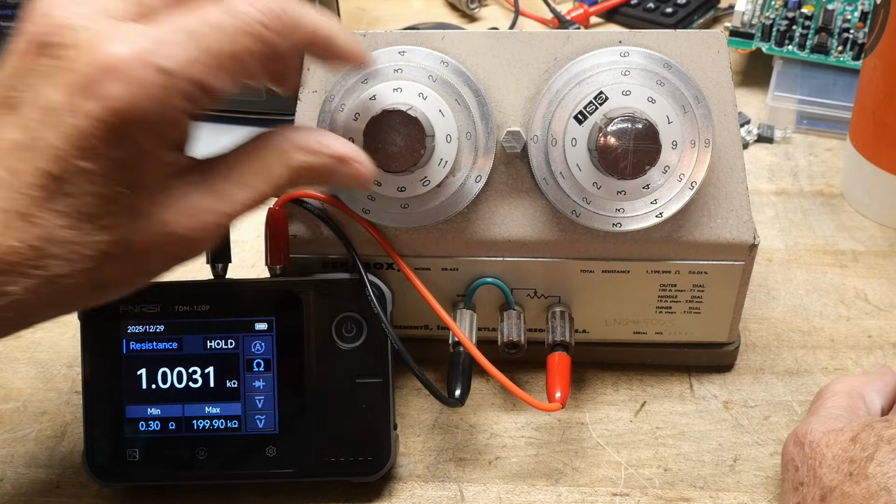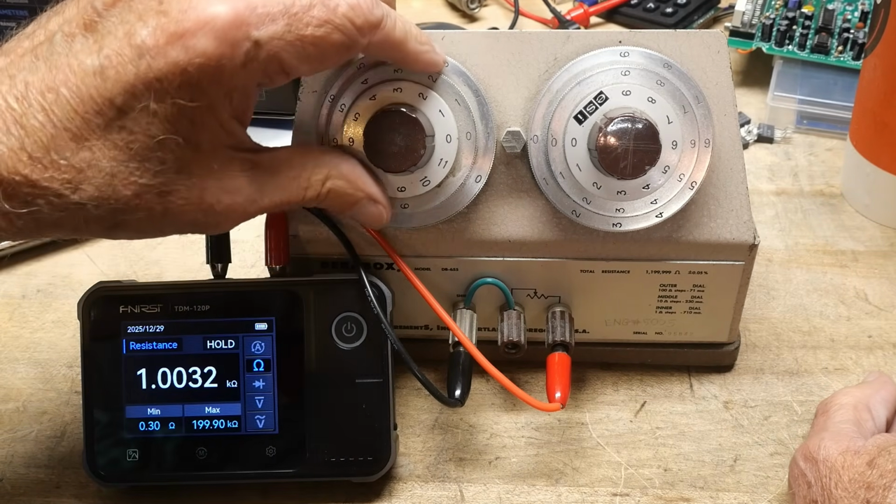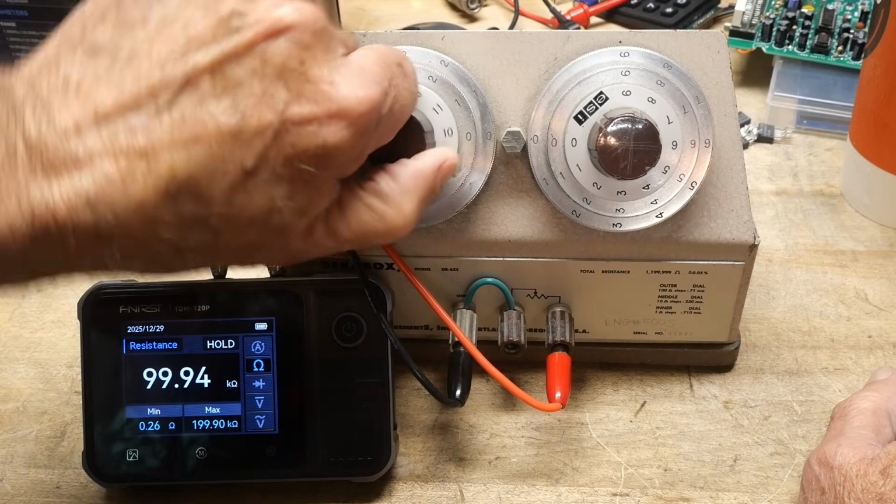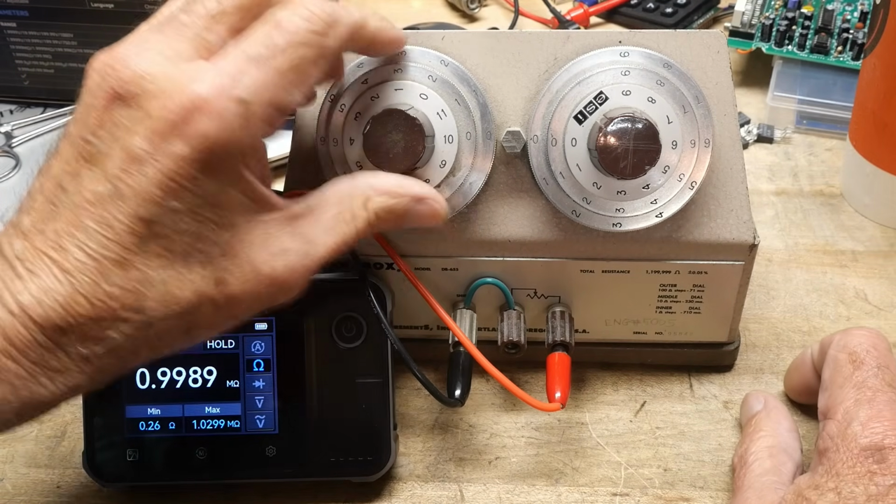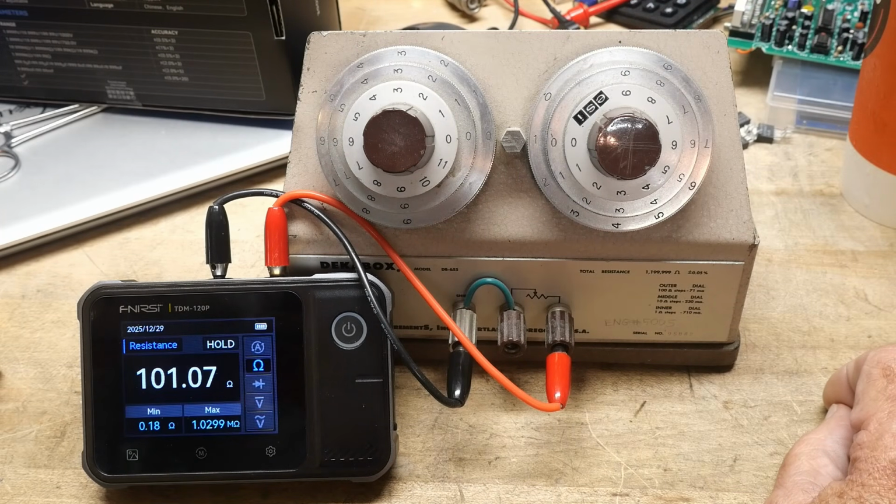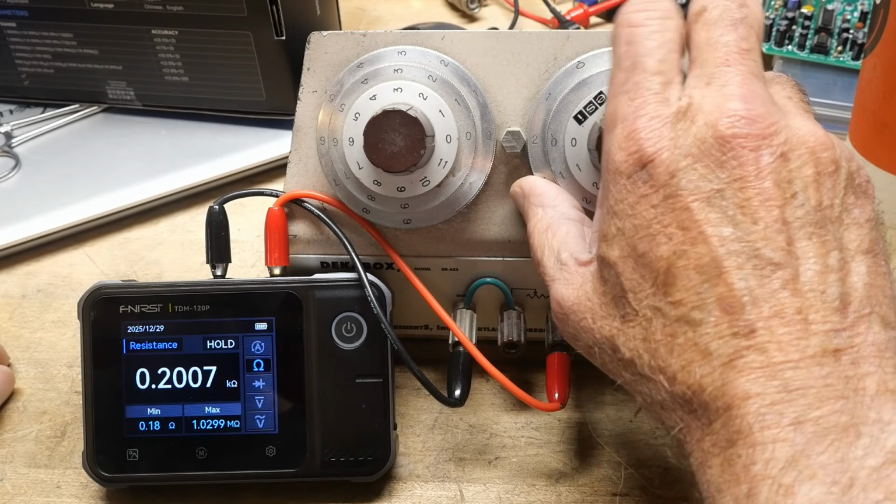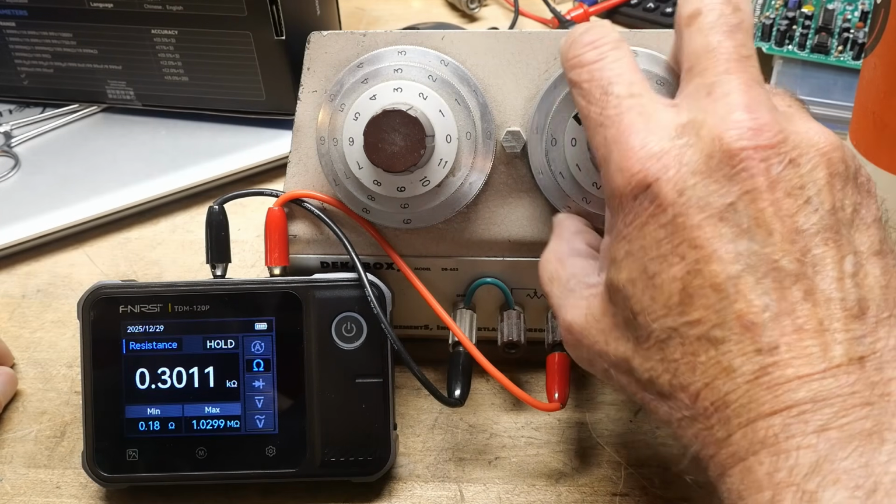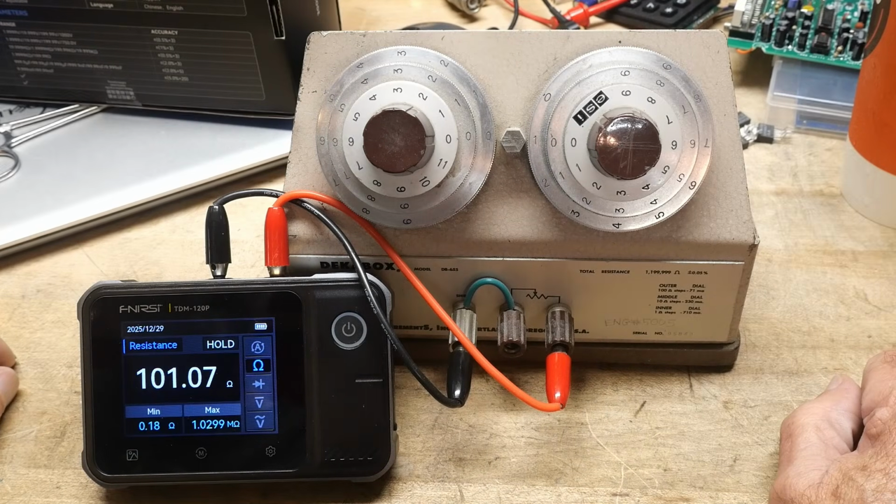So, depending on how you're going to use this thing, you may say, well, that's fine, or you may just throw it in the trash can. Yeah, let's go to 1 meg. So, I mean, it reads okay, right? We're going low ohms. Oh, that's not very good. 101. 0.2. 0.3. All right, what happens at 1?